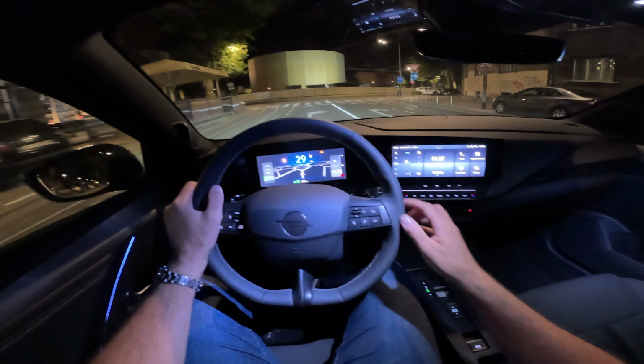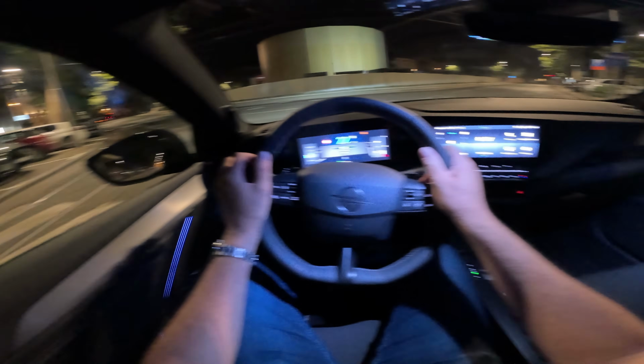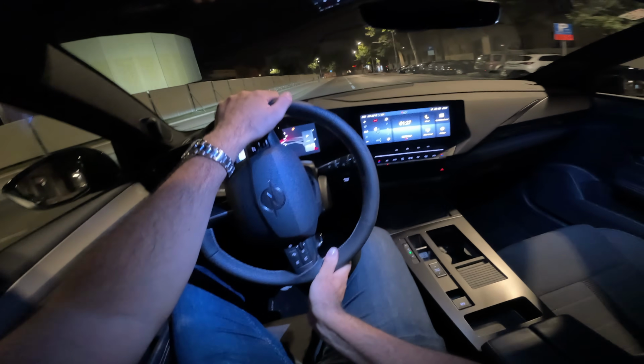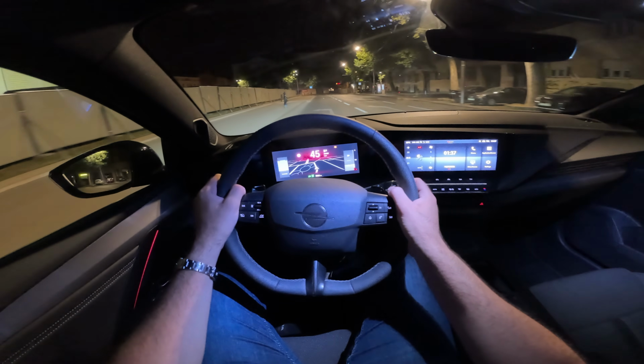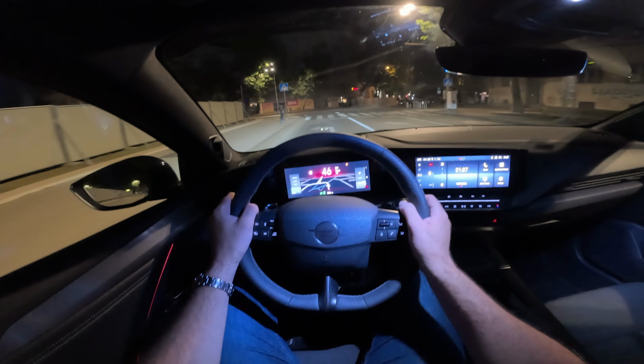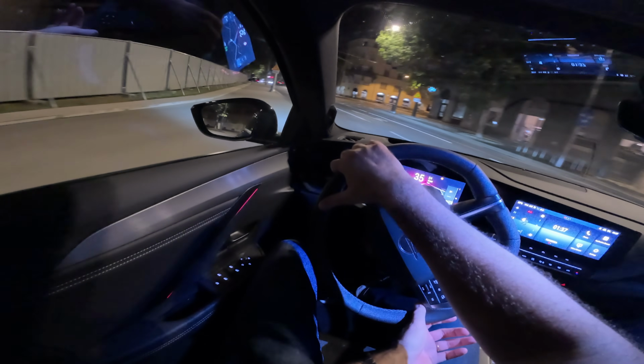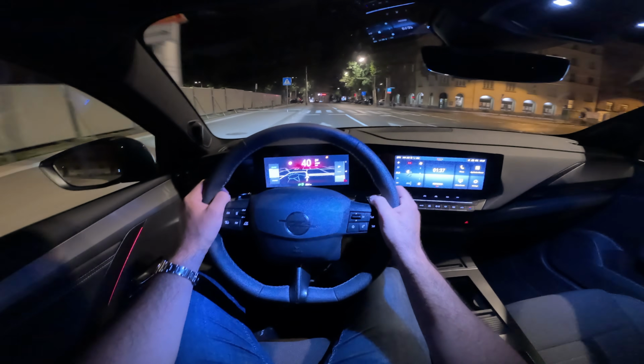This is the GS trim with the 18-inch wheels, and now again in sport mode. The car feels very nice in corners.